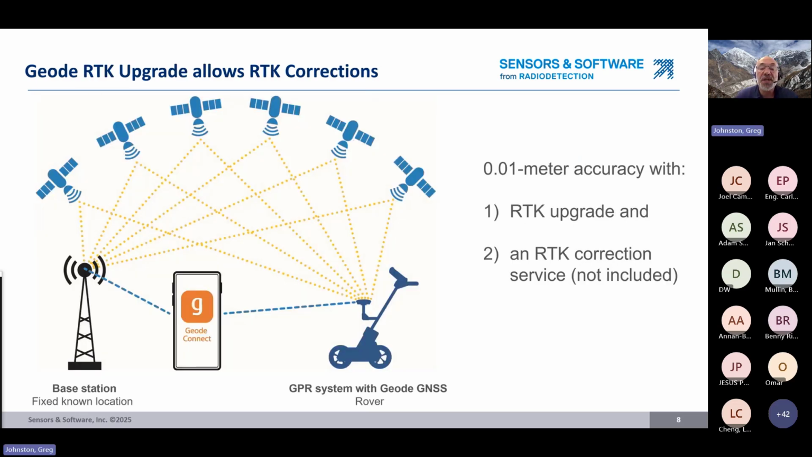So you're getting in the range of the accuracy required for locating utilities. Further, the Geode GNSS can be upgraded with RTK capability, real-time kinematic, and that can increase the accuracy to centimeter level. We can get down to 0.01 meters. So to do that, the Geode needs to have the RTK upgrade. There is an additional software upgrade that can be done remotely, actually, in order to give it the RTK capability. Now, RTK accuracy also requires a cellular or satellite-based RTK correction service.